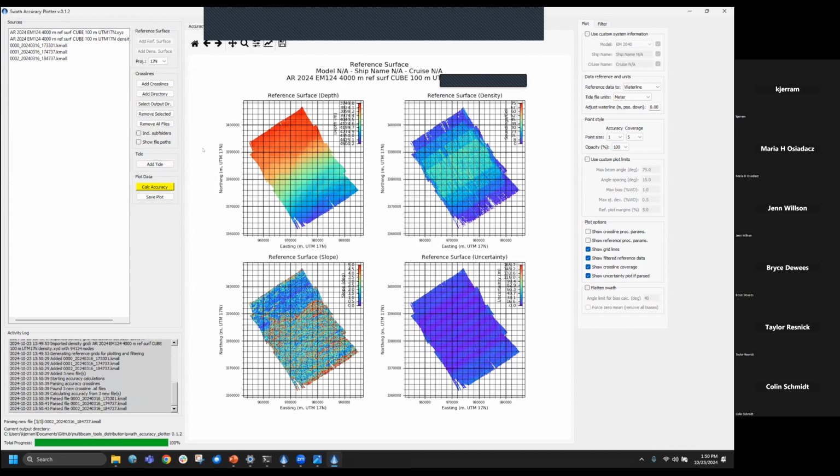And then with any luck, it'll go through and take every sounding from those cross lines and compare it to the reference grid, find the difference, and then bin all those differences in 1 degree bins across the swath, and then run sort of a mean and standard deviation on those and present that. This is a feature that has been available in some other commercial software.